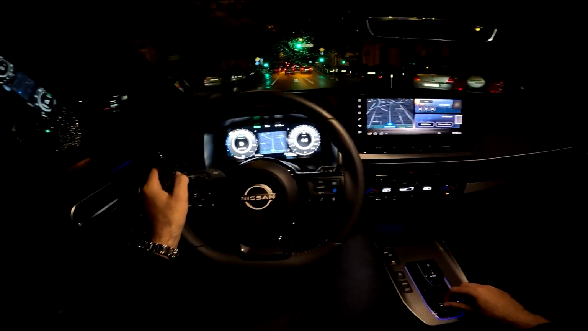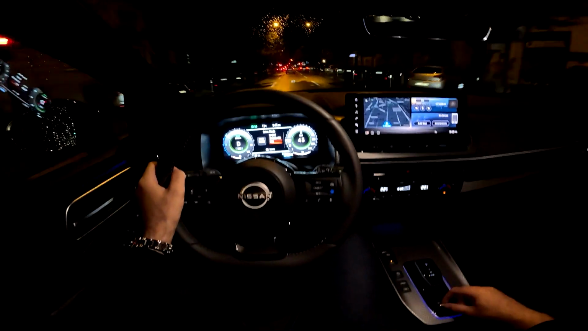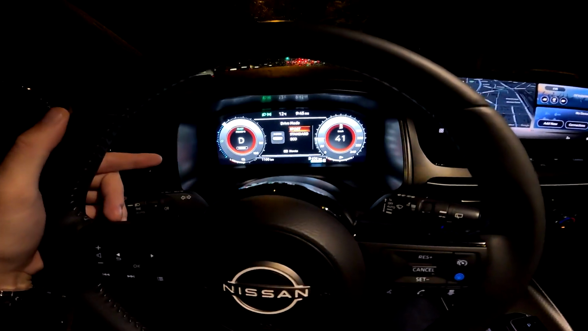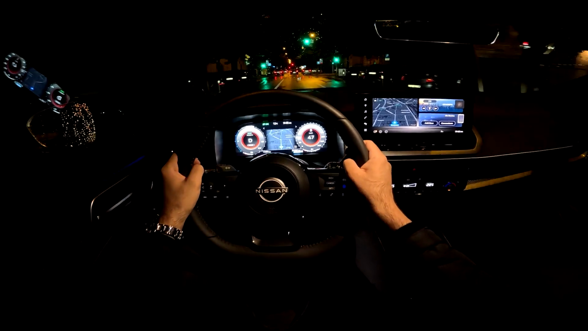Now the drive mode selector is here. We have the Sport, Standard, and Eco. Now you see also the dials have a bit of a different design. So in Sport you see the red details.